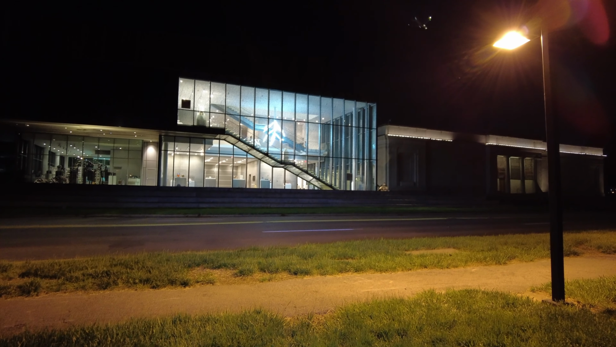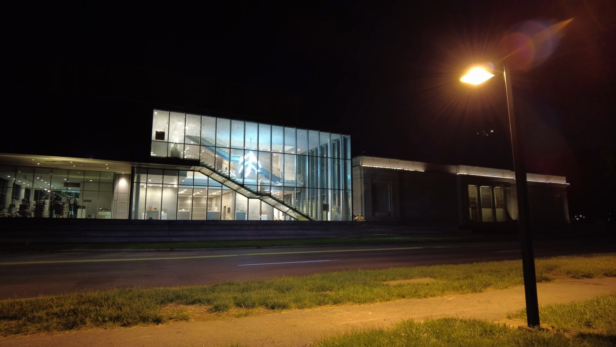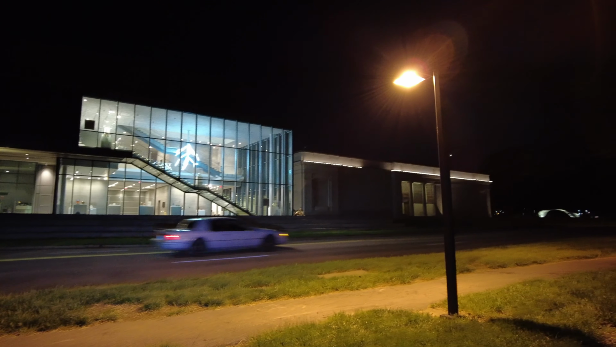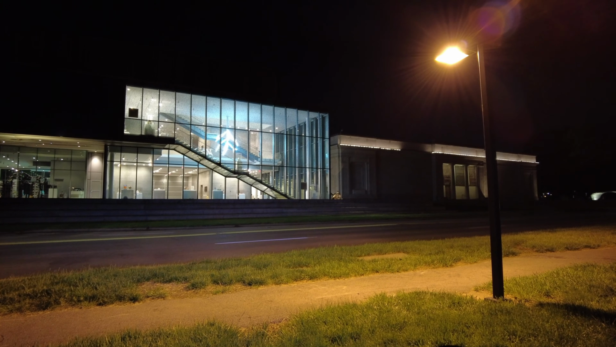Yeah, so there's the Speed Art Museum from the other side where you actually see the lights and everything turned on, but it's a cool museum. You can go there. They have a cinema as well where they show stuff and different exhibits. But yeah, that was a trip around U of L's campus at nighttime on an e-bike. So until next time, that'll wrap up this video.